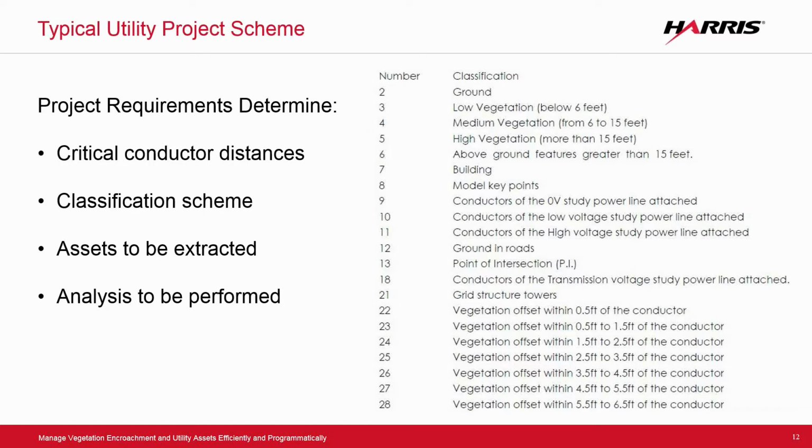The classification scheme, this is how you might set a project up, and these vary by utility, but they're all similar in nature. What types of assets are you going to extract? What type of analysis are you going to perform? In the upper side, you can see the different layers that we're going to classify the point cloud into, and in the bottom section, 22 through 28, these are the distances from the conductors based on different voltages the utilities will give you in terms of setting up your project when we start looking at the vegetation encroachment part of the process.